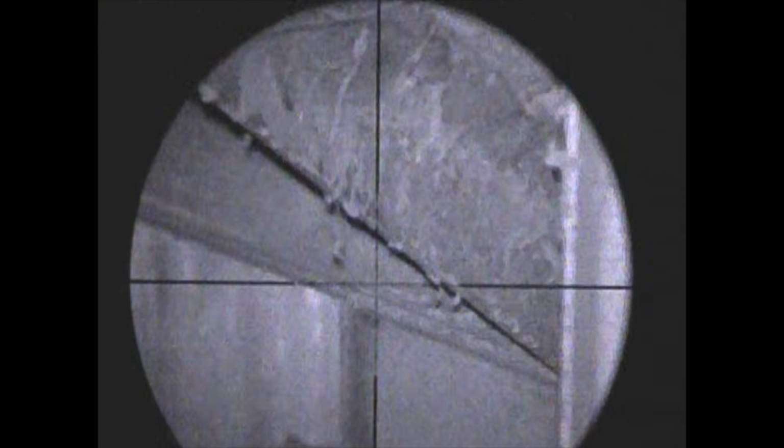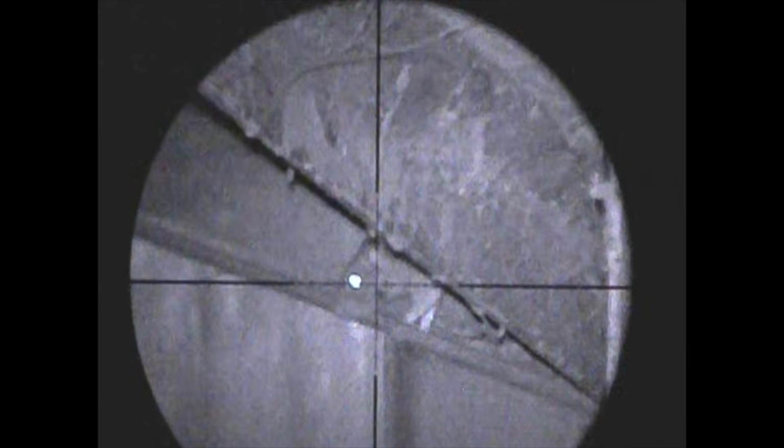Oh, scaling. Got him. Now it was actually in the ceiling of this place that the rats had made their home. It was a double skimmed ceiling, so they'd pulled out all the insulation and had some big nests in either side of the building, and this is where we managed to get a few rats, and we sort of made it rain on occasions. And there you go, a clinical headshot there from the Air Arms S510.